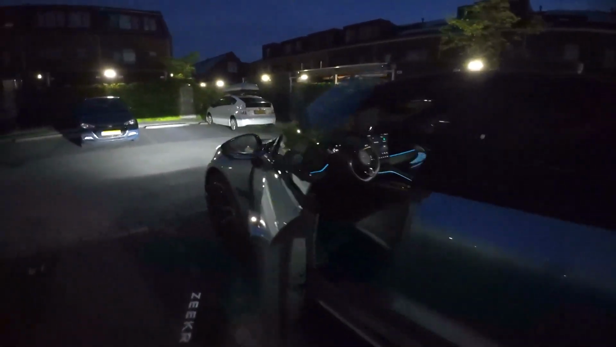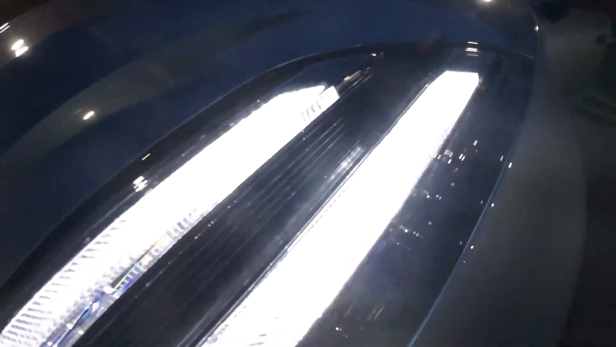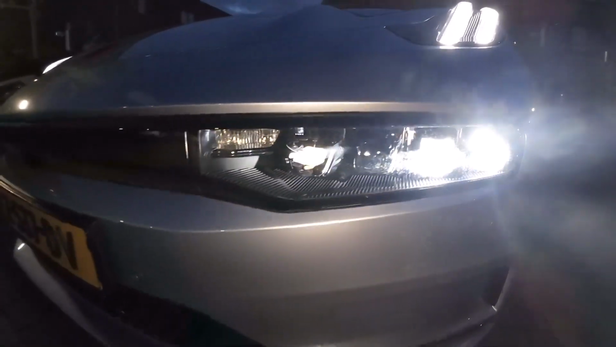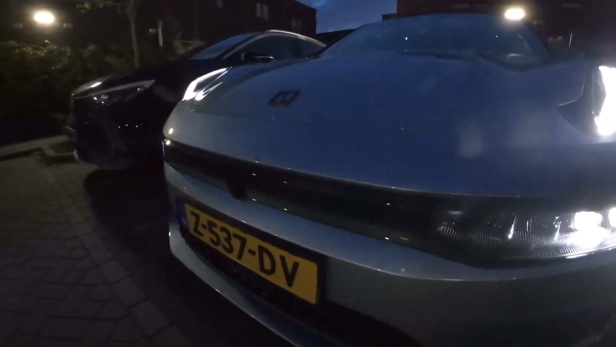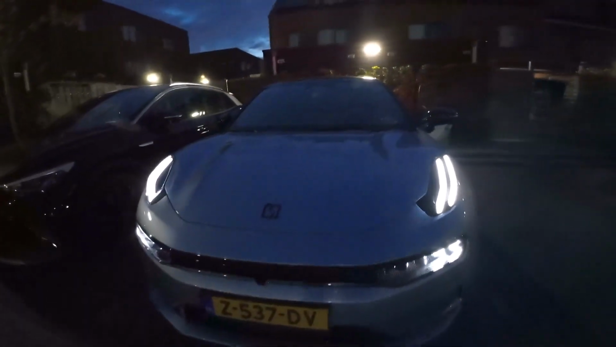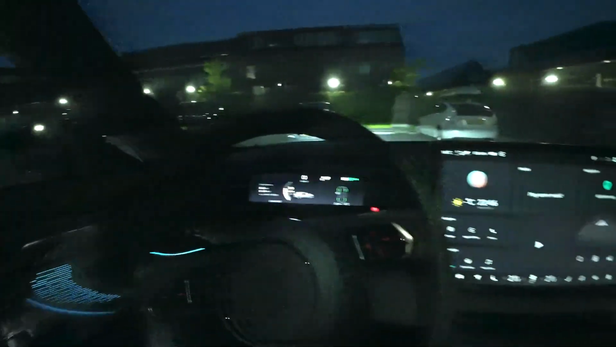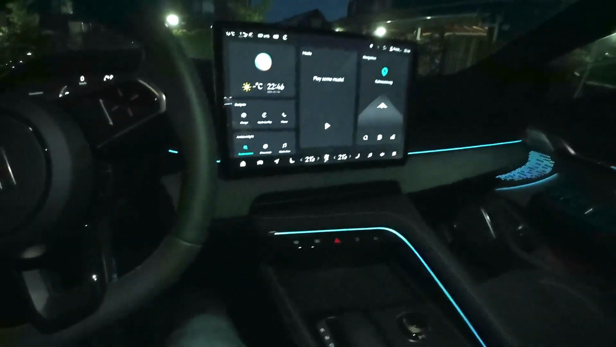I can show you the front part as well, close up on the LED lights and the front lights. They look amazing. And let's jump into the car and show you a bit more of how the car looks like in the dark.